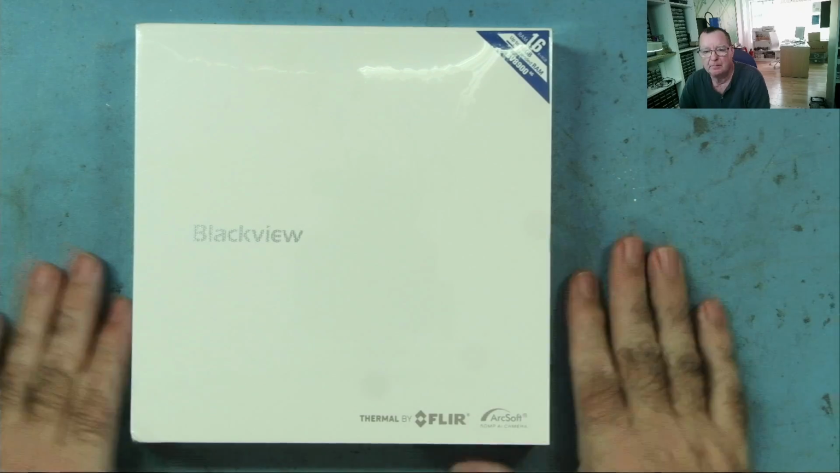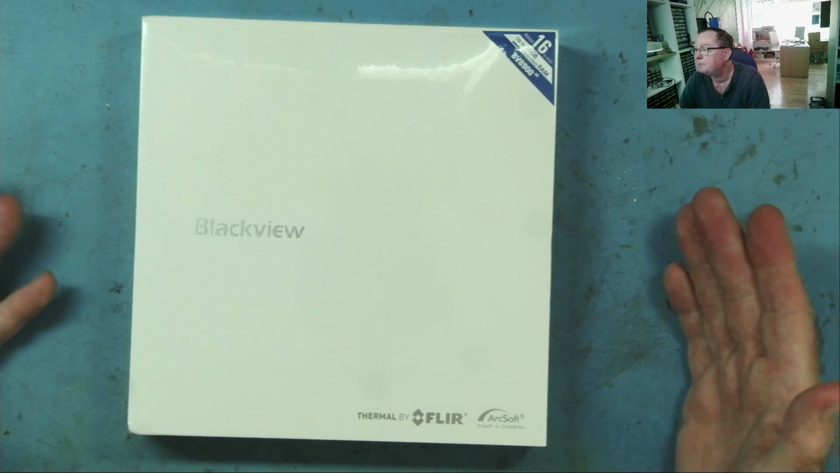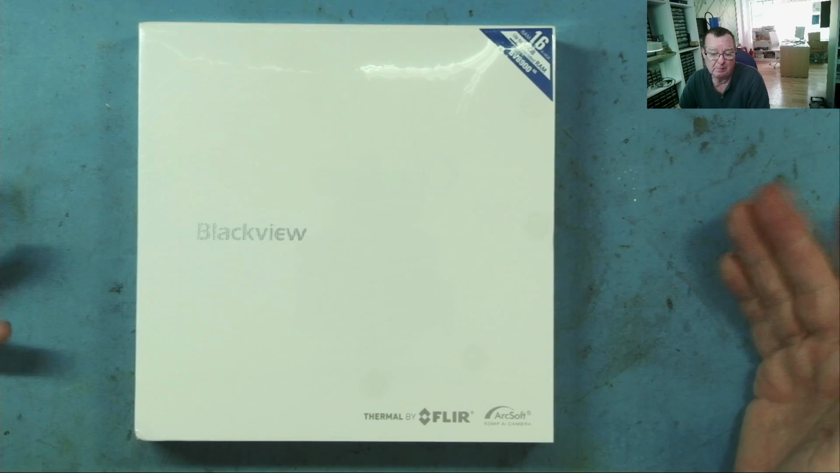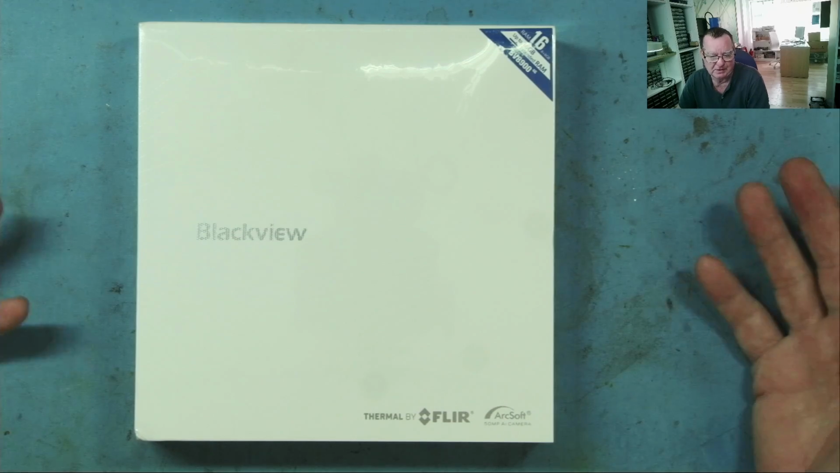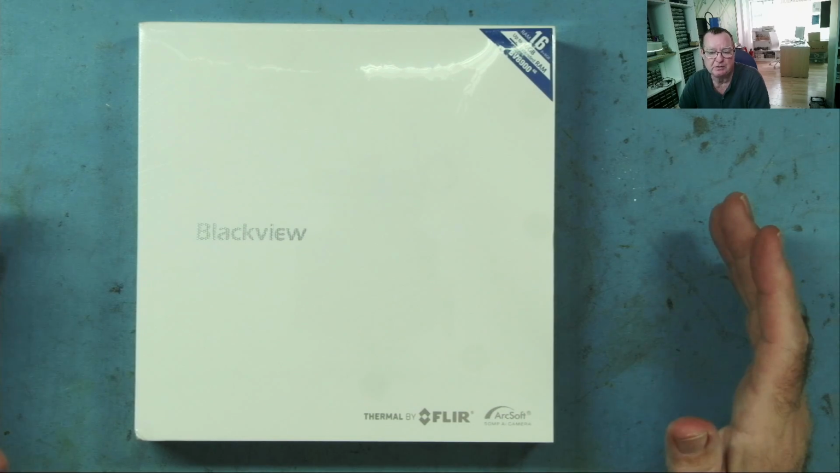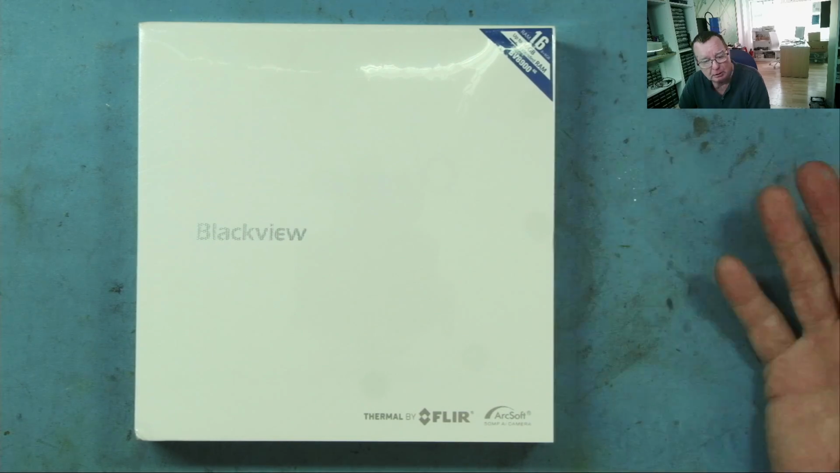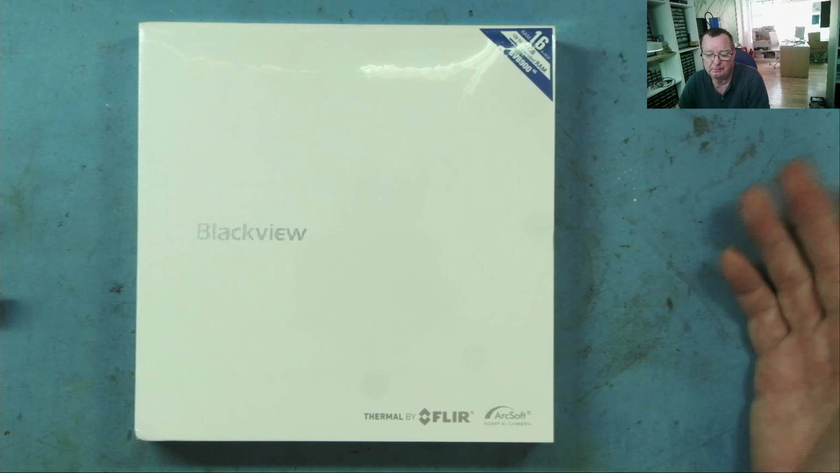So Blackview asked me if I would take a look at their new phone, which is this one. I am doing that today. And as before, because this is an electronics repair channel, we're not going to go into the full specifications of this phone. Others are doing that, but we are going to look specifically at the thermal imaging capabilities to see how well it works, how useful this is for our repair work. So let's unbox the phone and take a look.